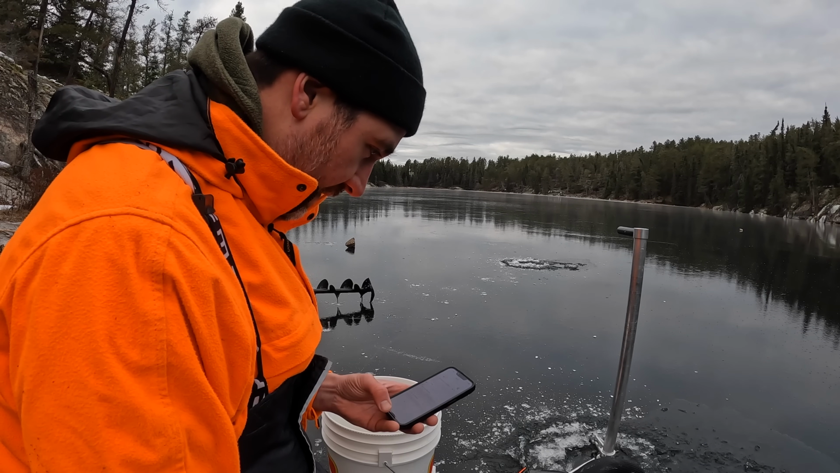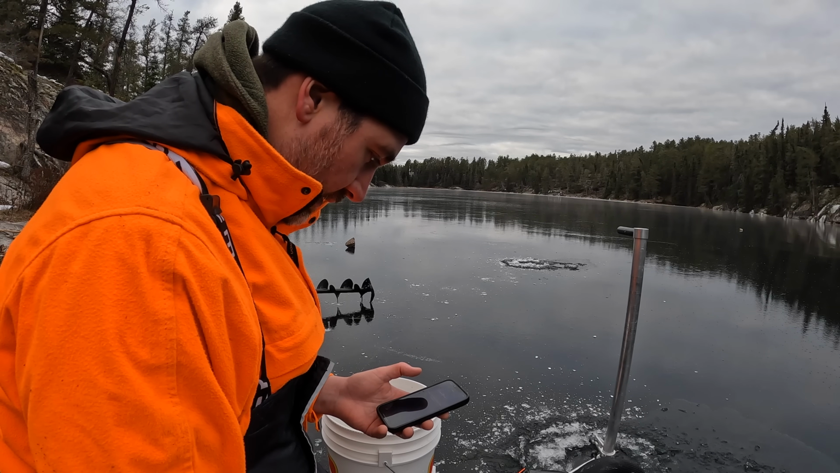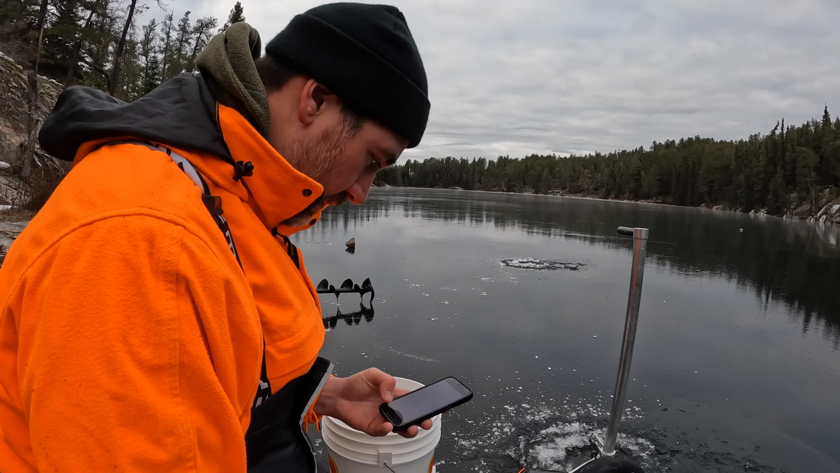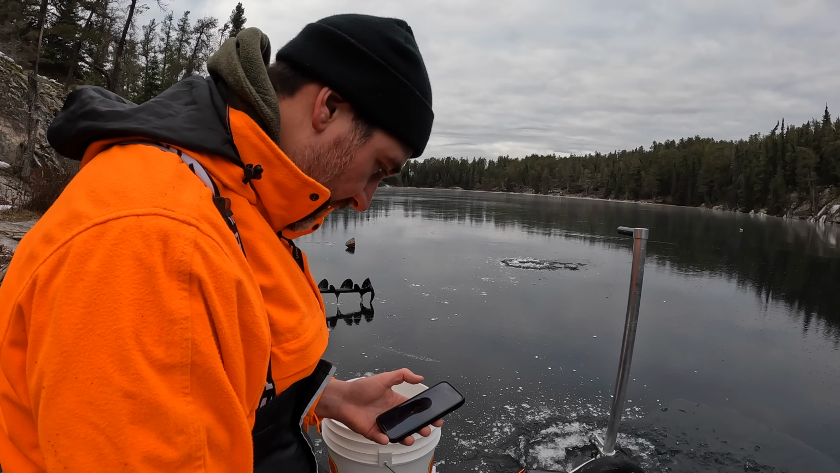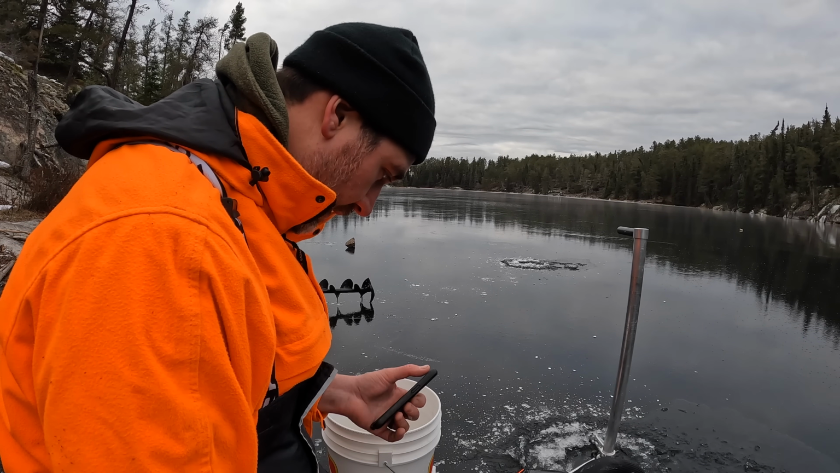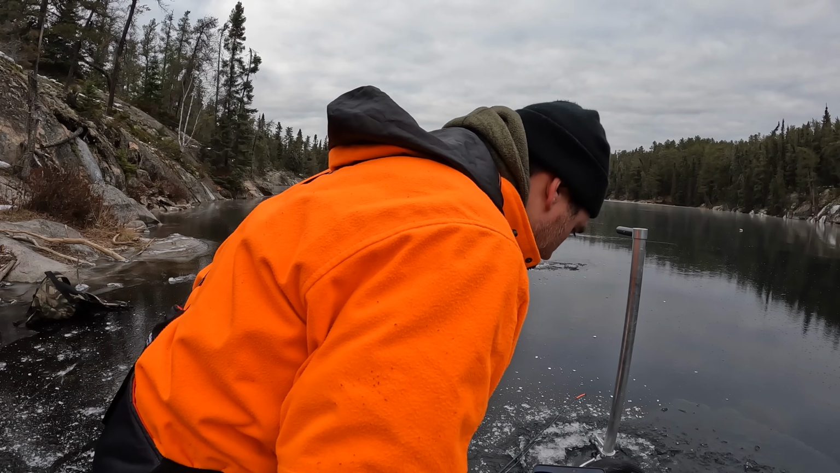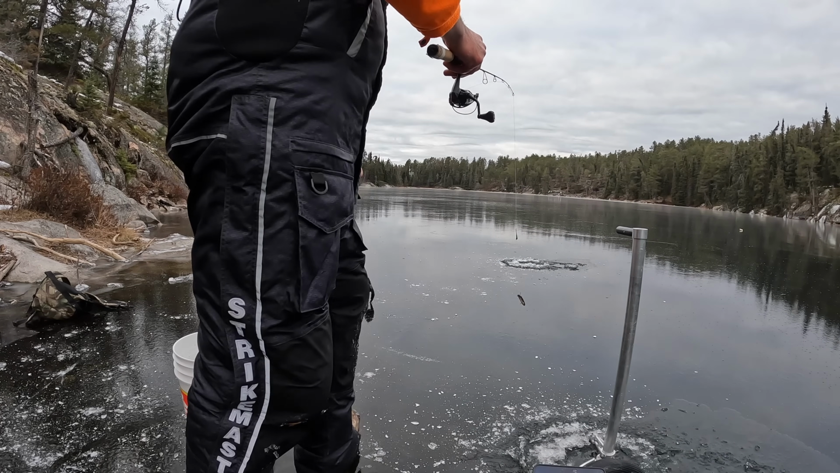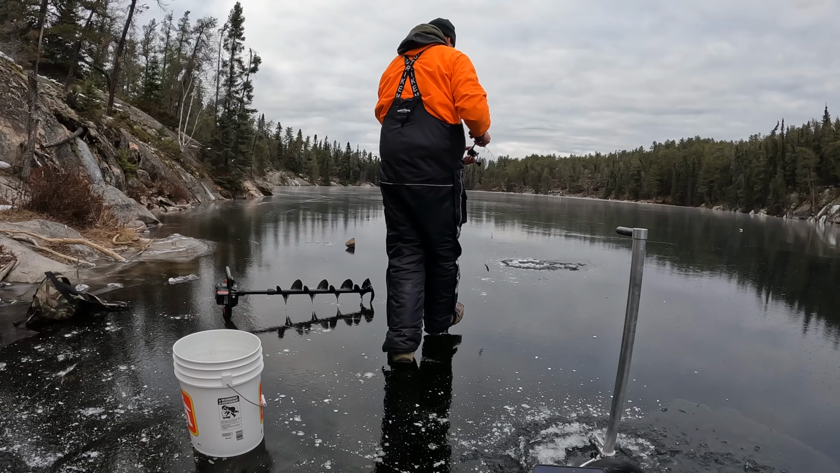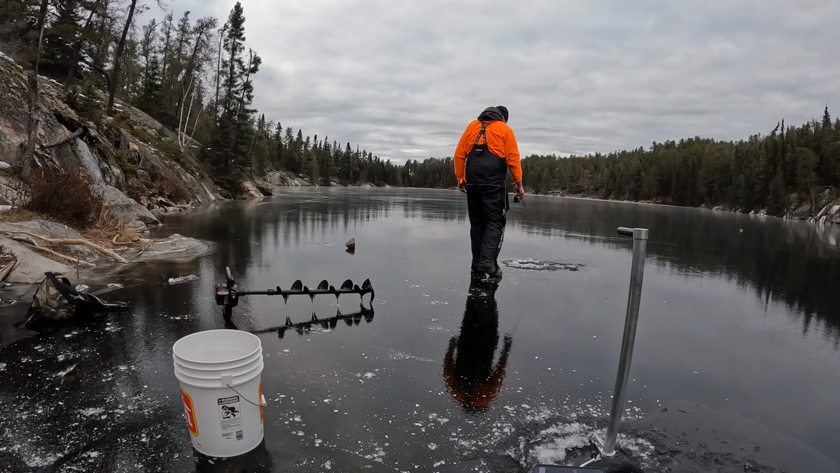Active captain, helm. Yup, connecting. Okay. We'll connect. There we go. Record. See how long my phone lasts out here in this freezing cold business. Alright, I'm heading over. Wish me luck. Ice fishing.